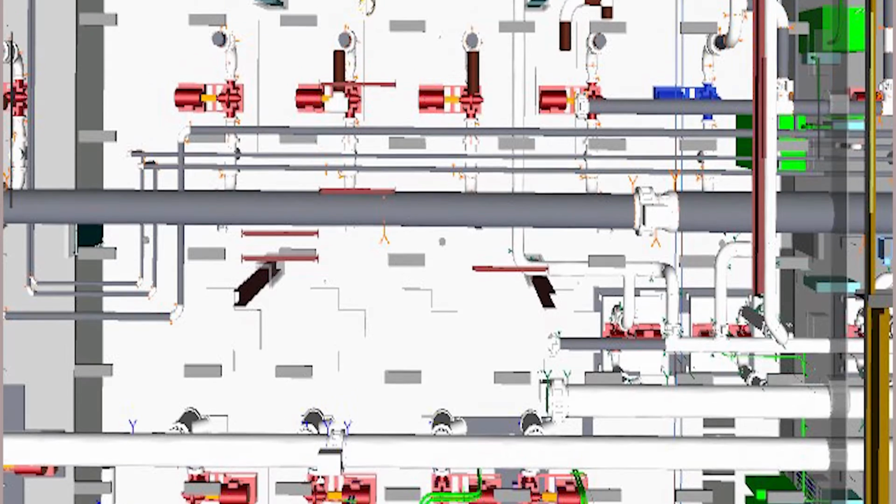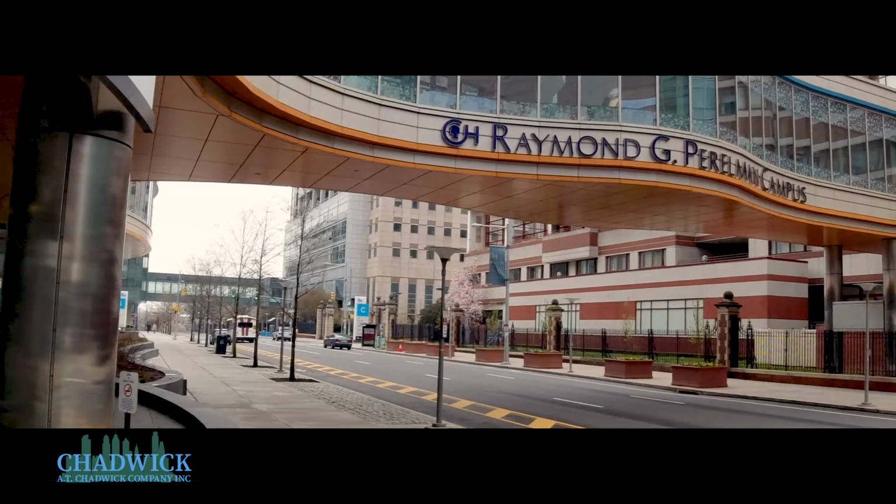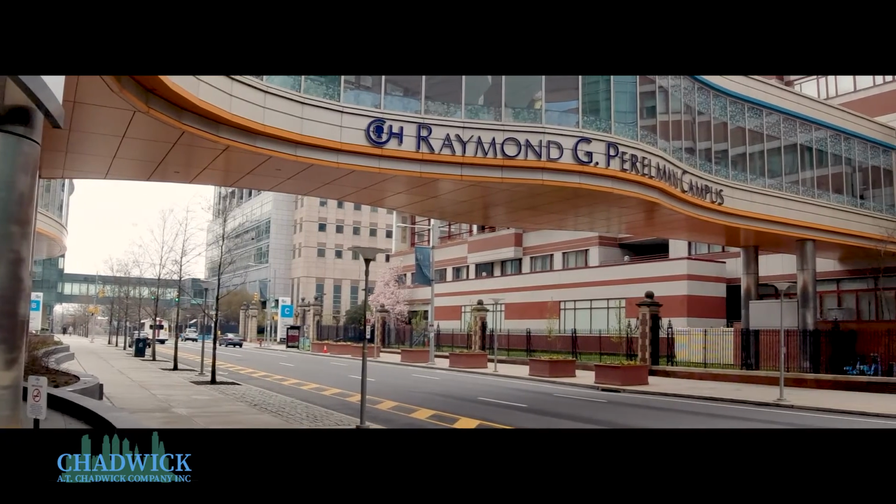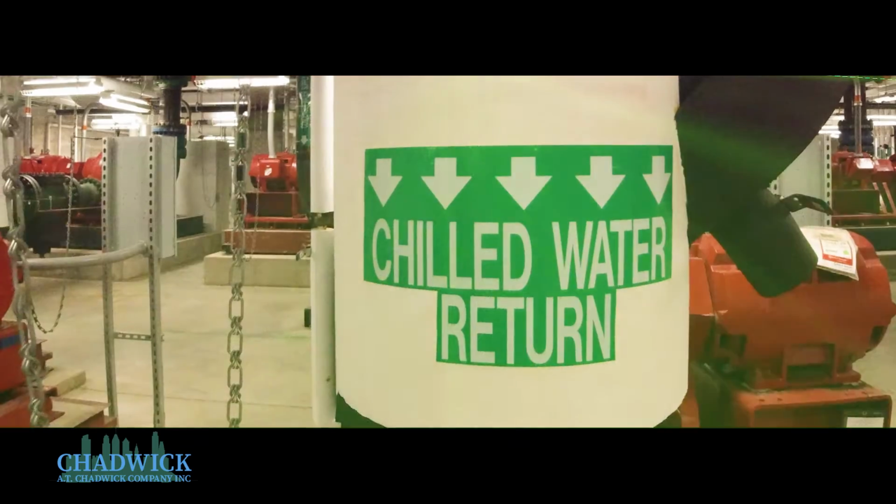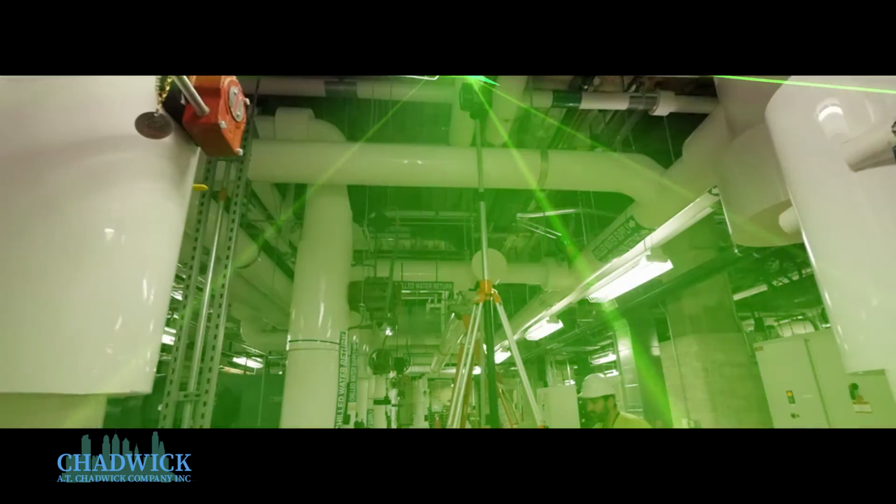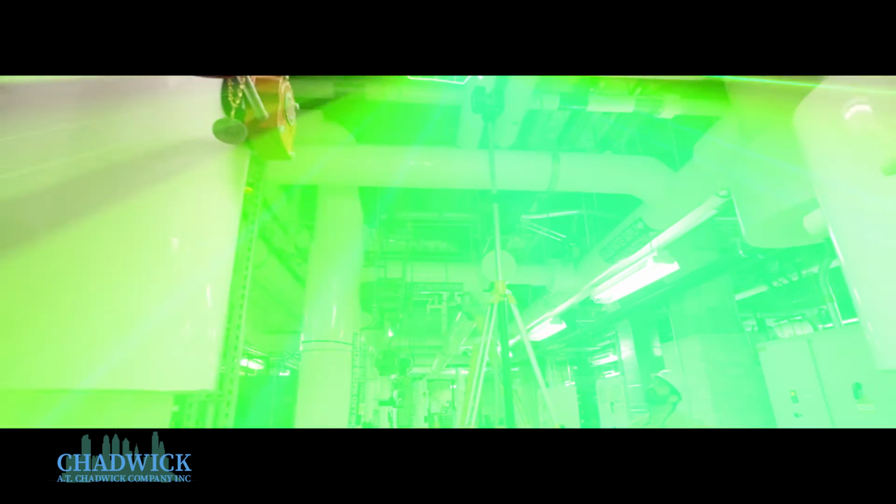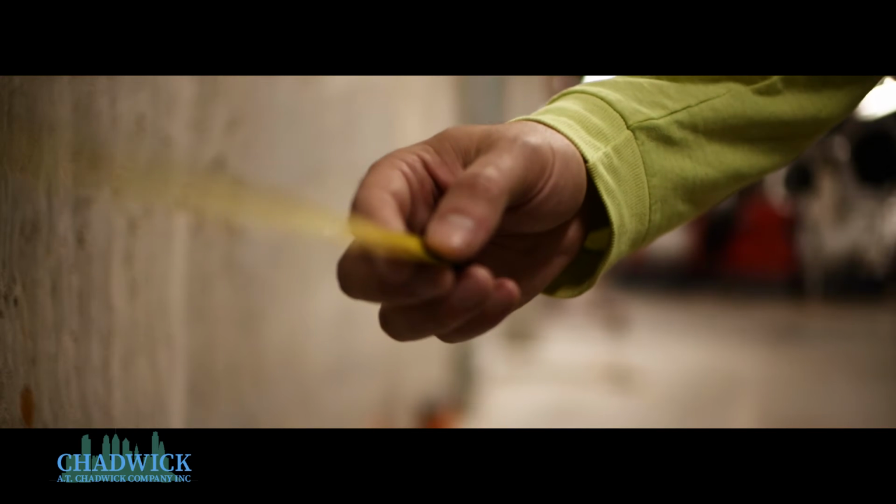In just a single day, an 8,200 square foot central utility plant at the Children's Hospital of Philadelphia was captured with laser-like precision. From every hanger on the ceiling to every chiller and pump on the floor, the entire room was measured precisely for the expansion that was underway. But field measurements weren't always conducted this way.